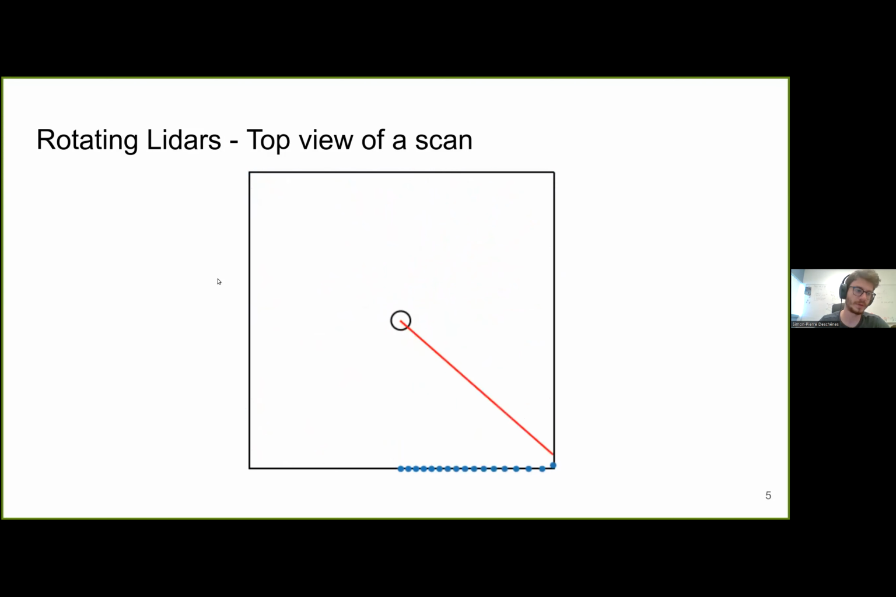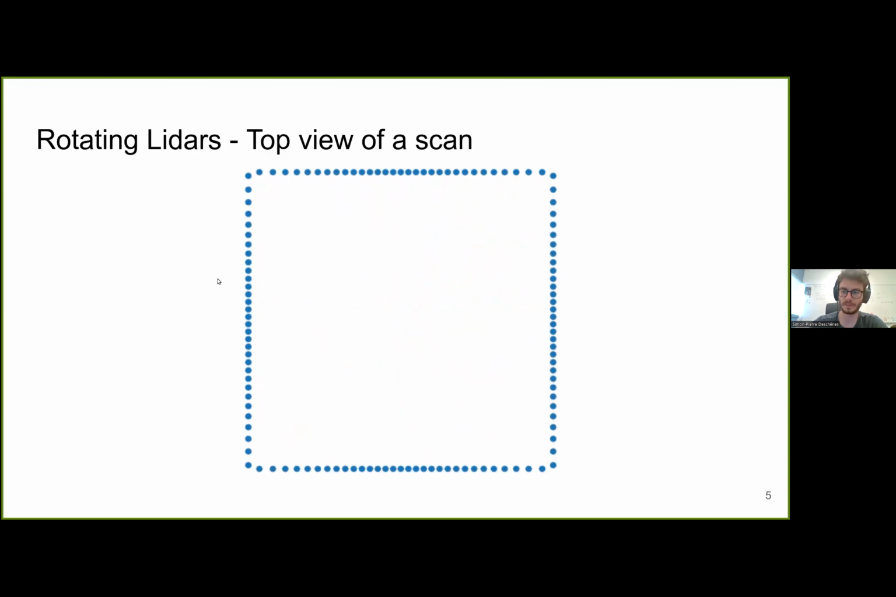In the case of 3D LiDARs, it's a similar mechanism, but instead of one laser, it's 16, 32, or even 128 beams or lasers that are oriented at different vertical angles, and that are all rotated around the LiDAR to scan the environment.